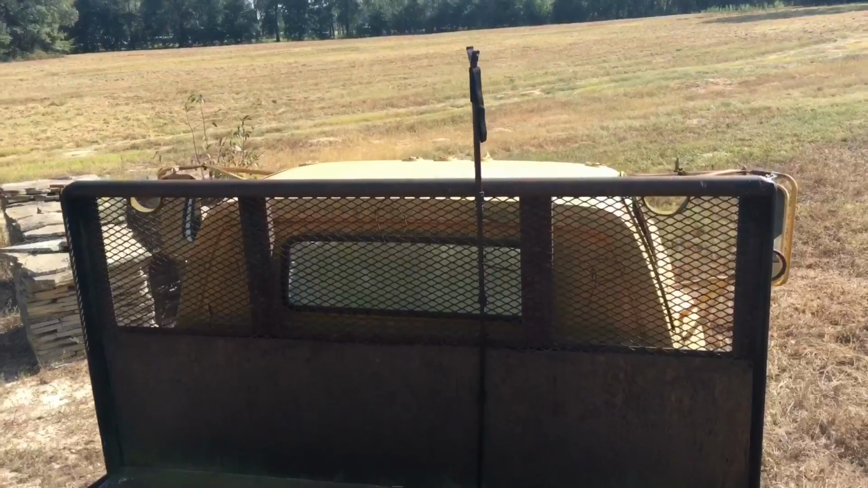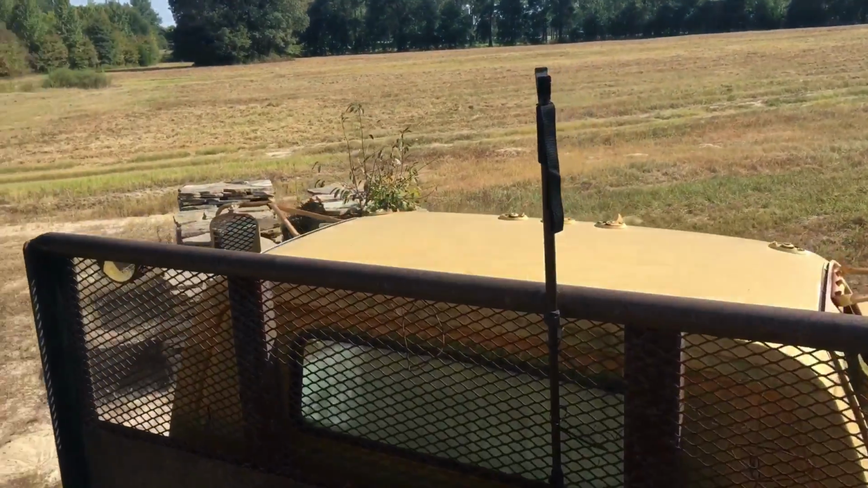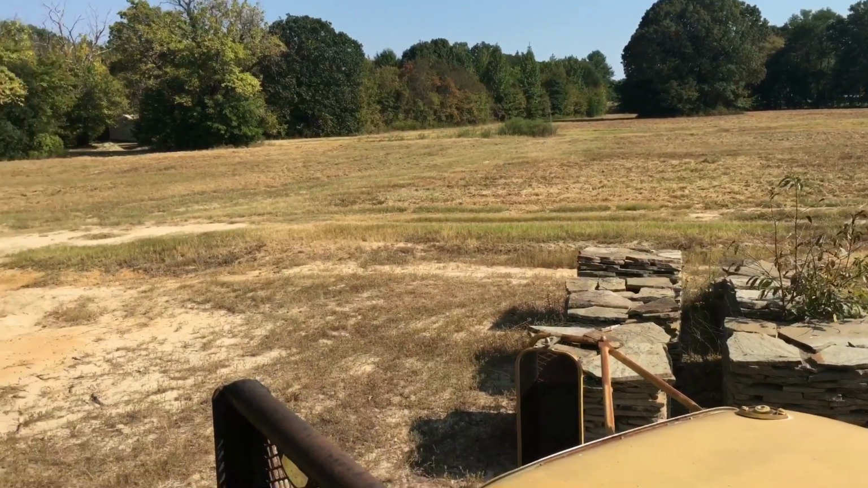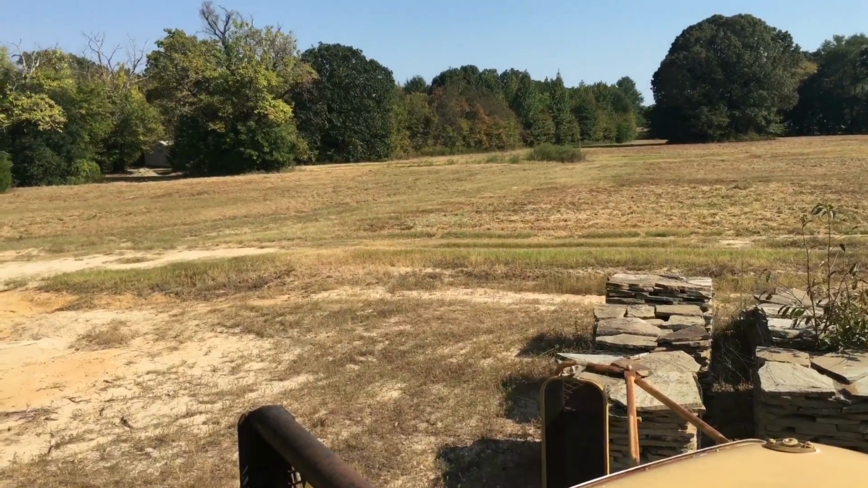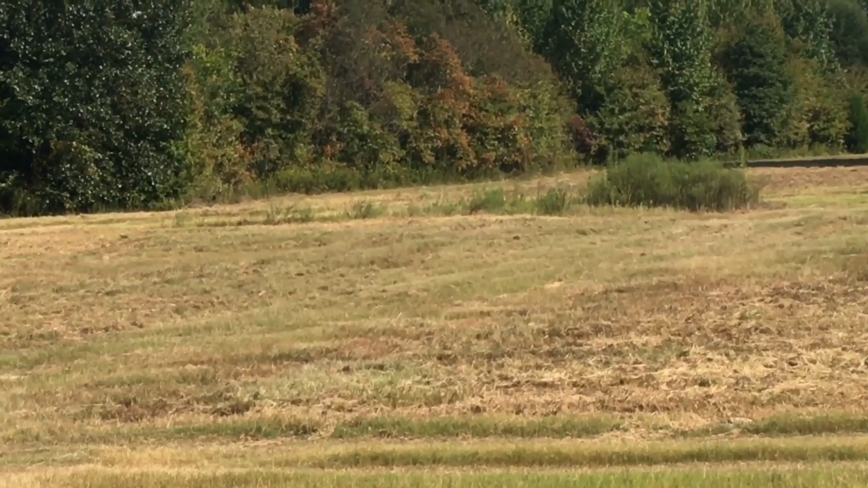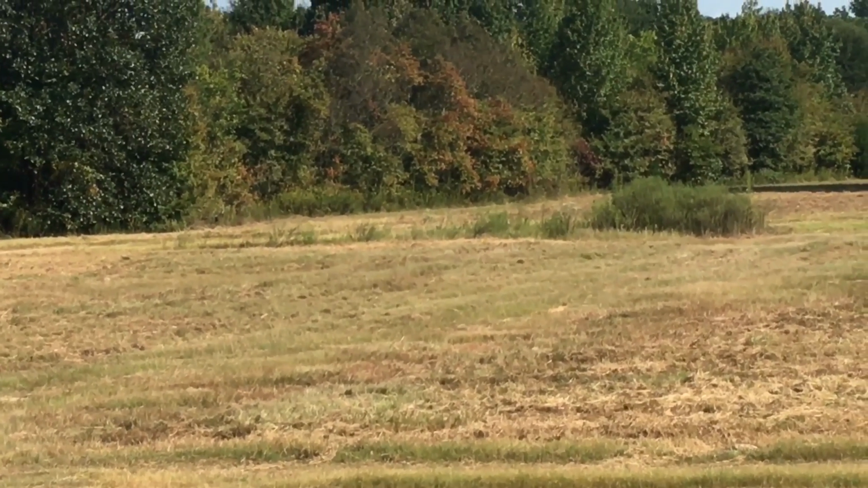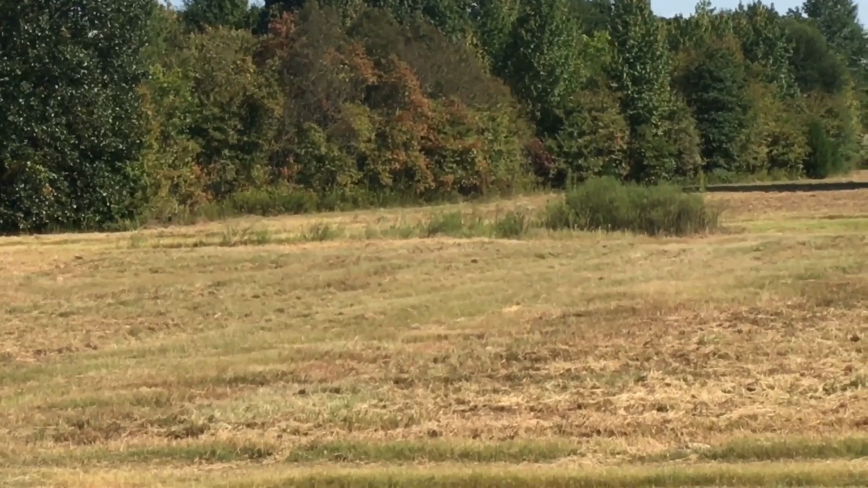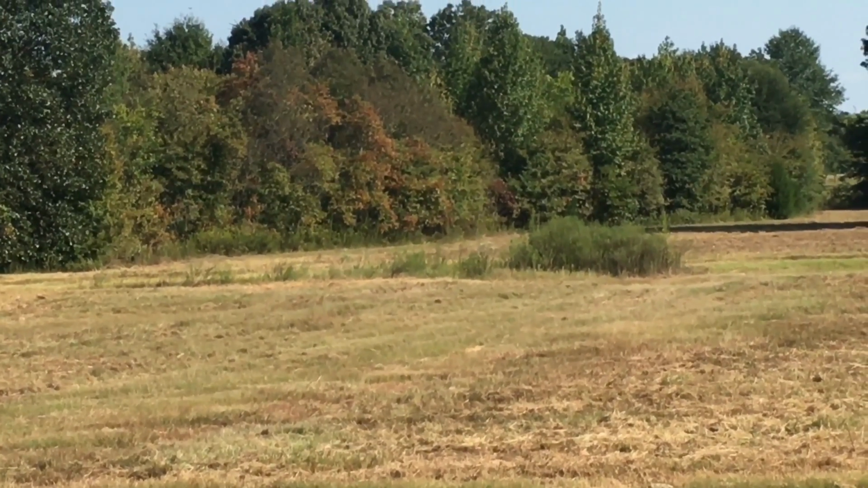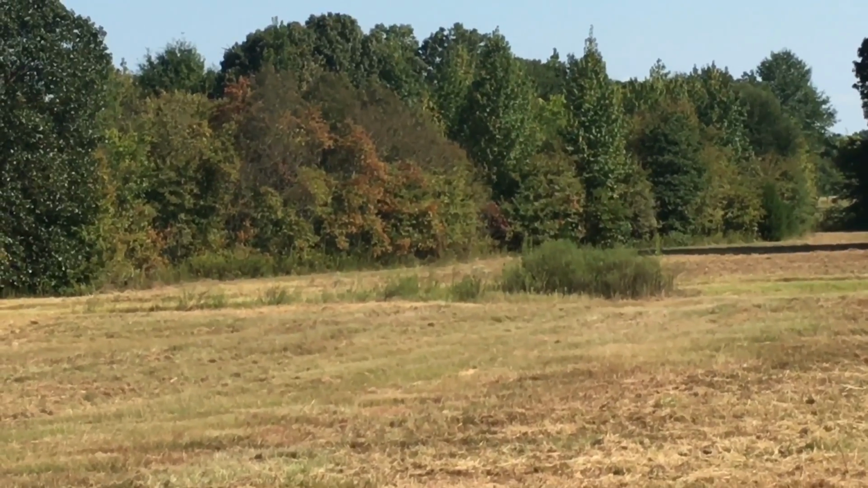This is where the shot was taken from. Now you can see kind of my line of sight and the direction that I was shooting. I was shooting from this flatbed dump truck at the big cat, which was right behind that tall grass right there. When I took the shot, it jumped about 7 or 8 feet in the air after being struck, and then immediately fell down and ran off into the tall stuff that you see right behind it.